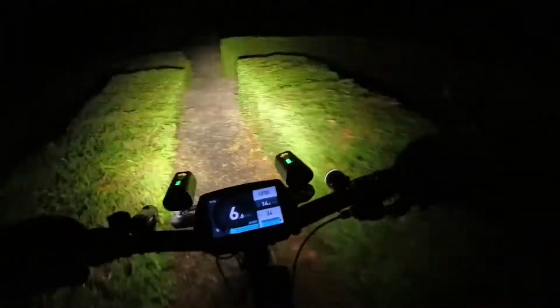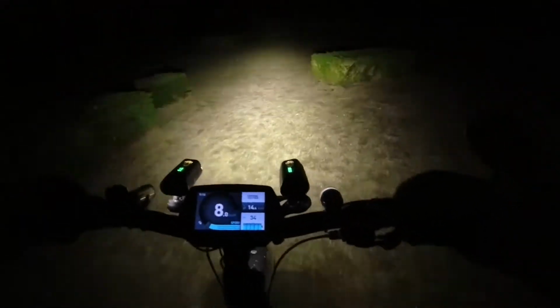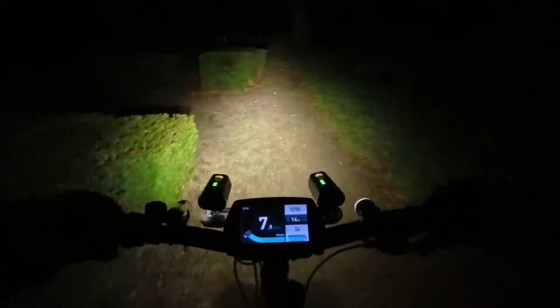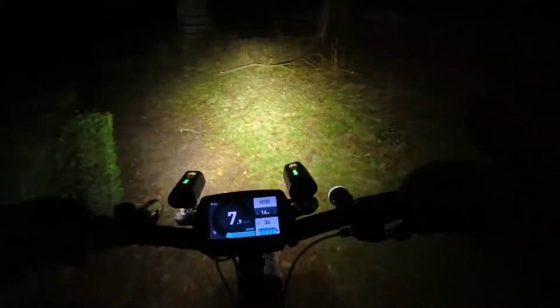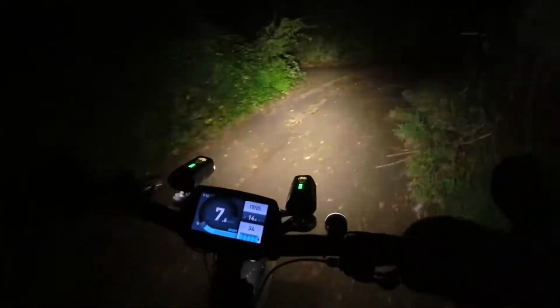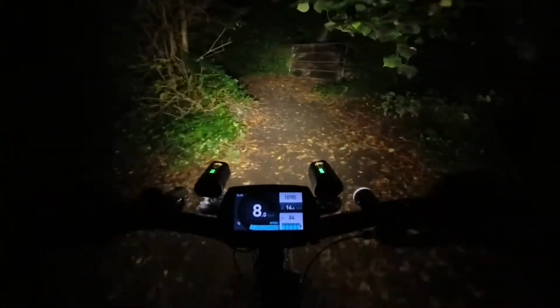So I've been increasing my headlights more and more to try and help the camera focus on something. Yes, I know, I could use a better low light camera, but then cost becomes the problem. So I'll carry on with the equipment that I have for now.